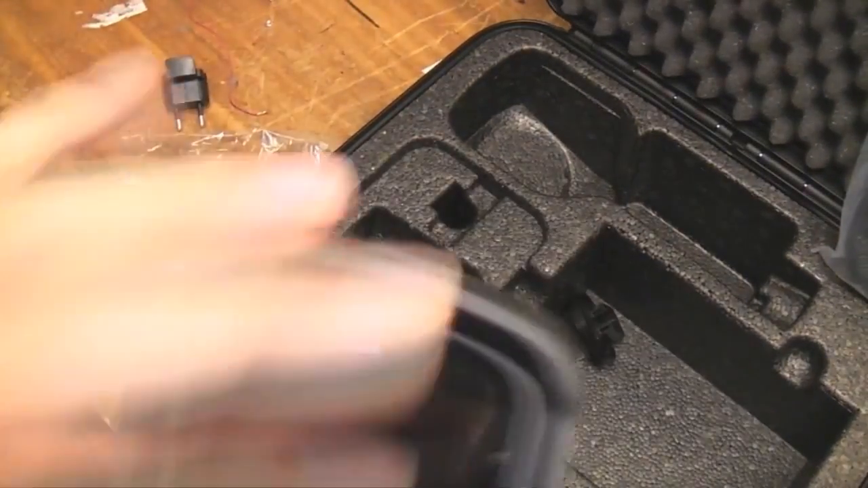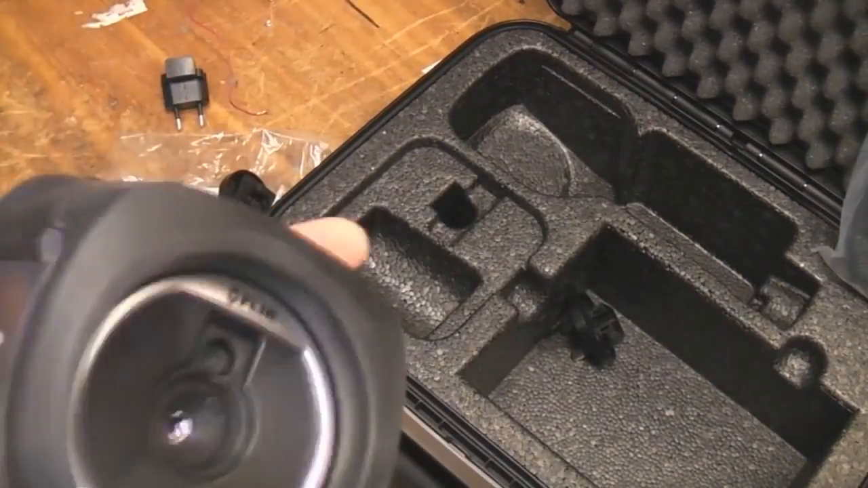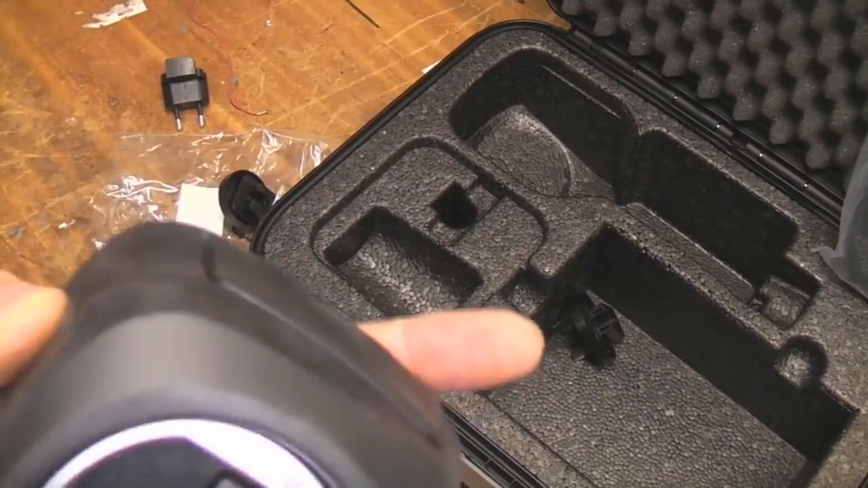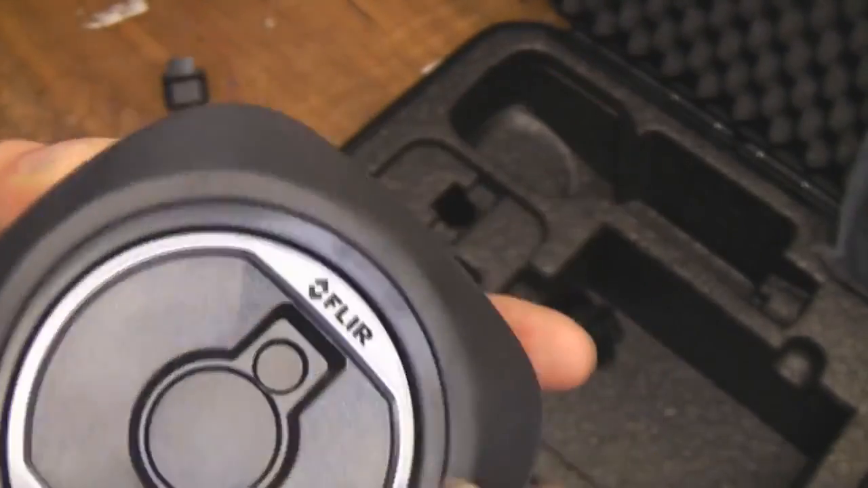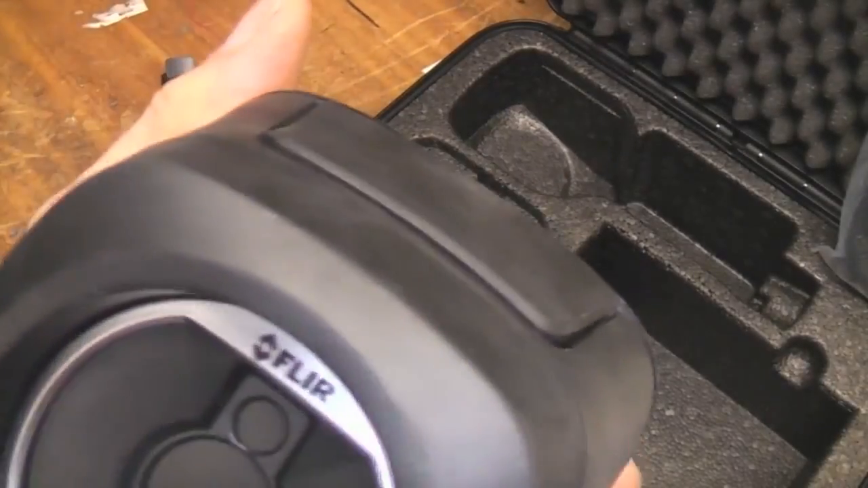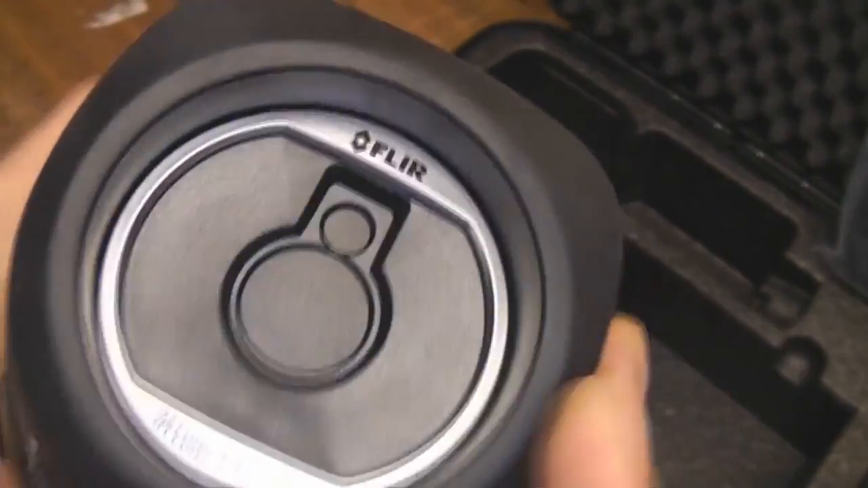When you turn it off, it just gives you an indication to remind you to shut the lens cover. Obviously this lens cover is just a sort of plastic vane, but it does the job quite well. This isn't designed to be super waterproof. I think the IP rating is something like 53 or 54.